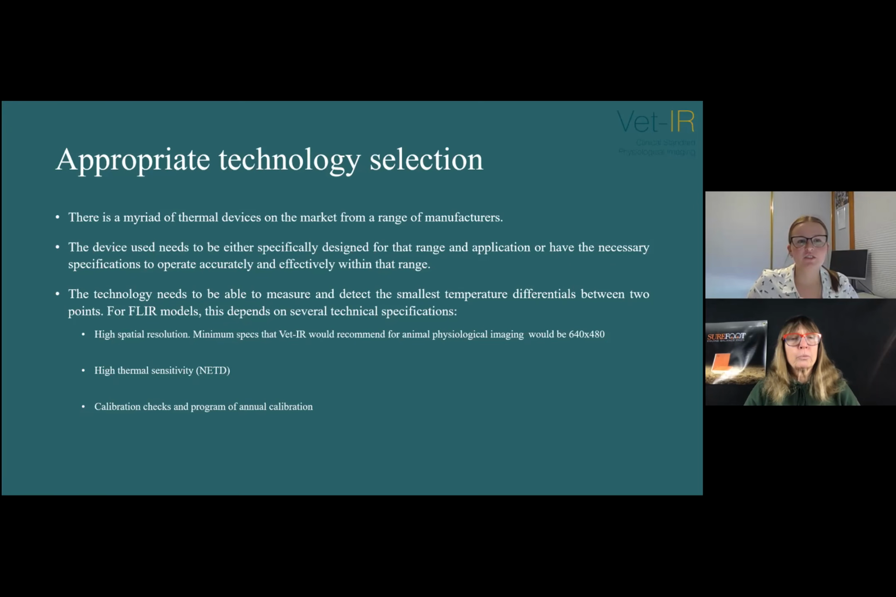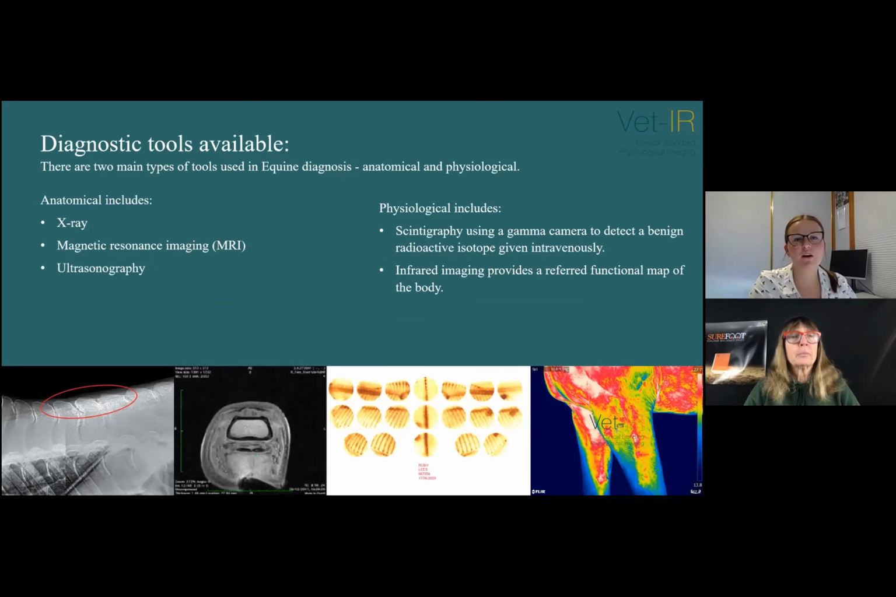And then I'll go over the 2 main types of diagnostic imaging. Obviously all imaging technologies have their specific role and value in the diagnostic arena. There are 2 main types of imaging tools used in equine diagnosis: anatomical and physiologic. Anatomical includes X-ray, which provides structural and anatomical information of the subject.